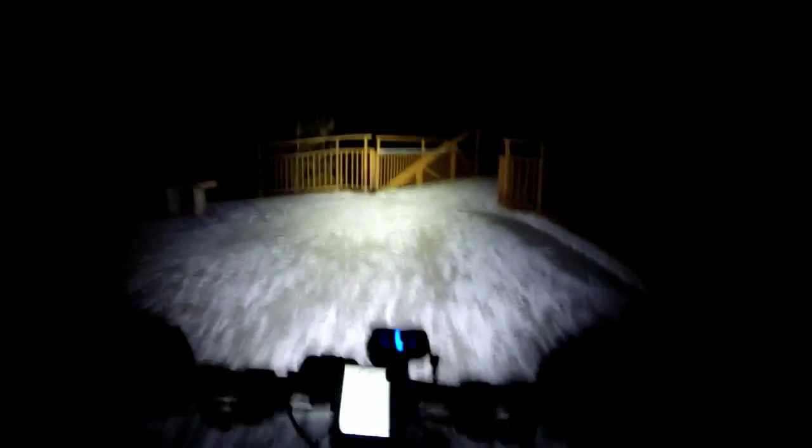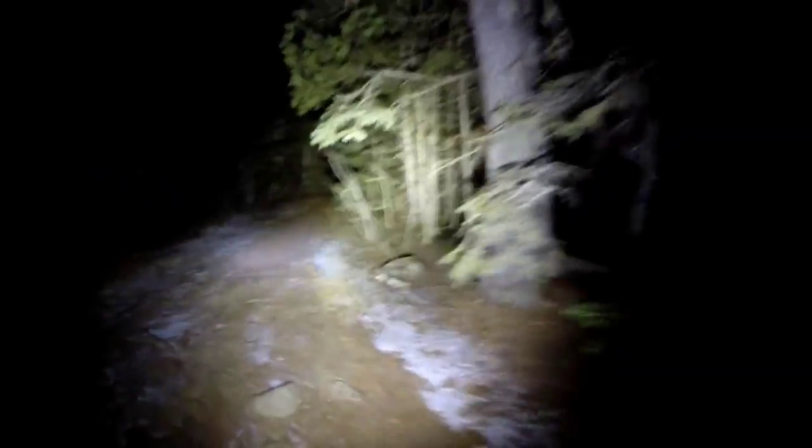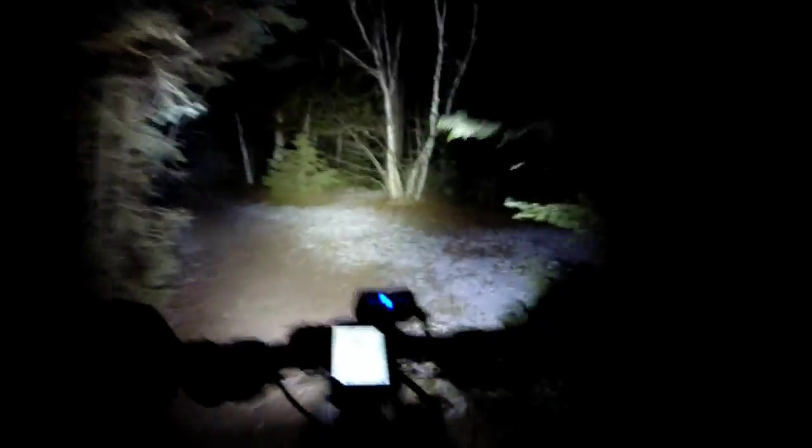So now we're crossing over into Trowbridge Falls. You can hear the current river raging there. It's really raging because we've had quite a bit of rain. A steep little uphill here to deal with. They finally opened that gate. That gate to get to this little hill was closed for months. Don't understand why, and now it's finally open.